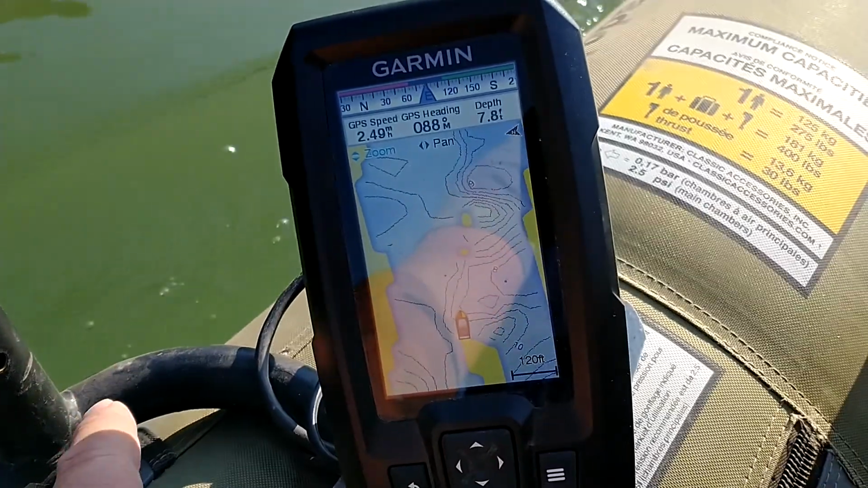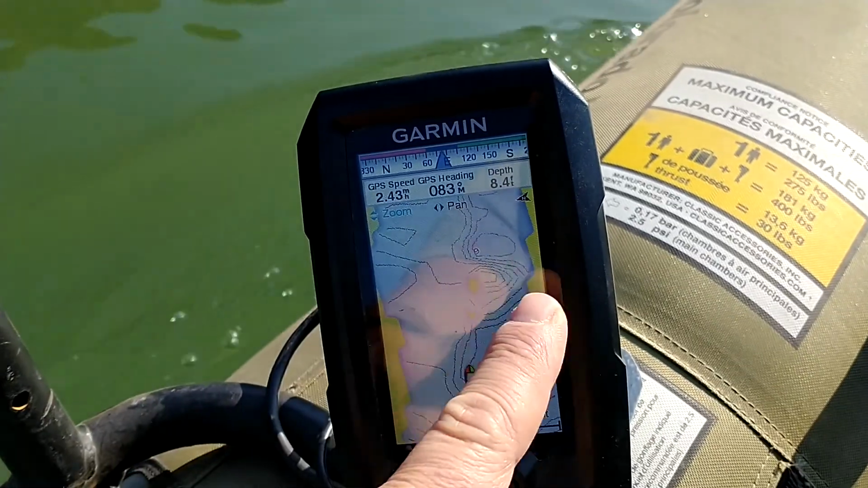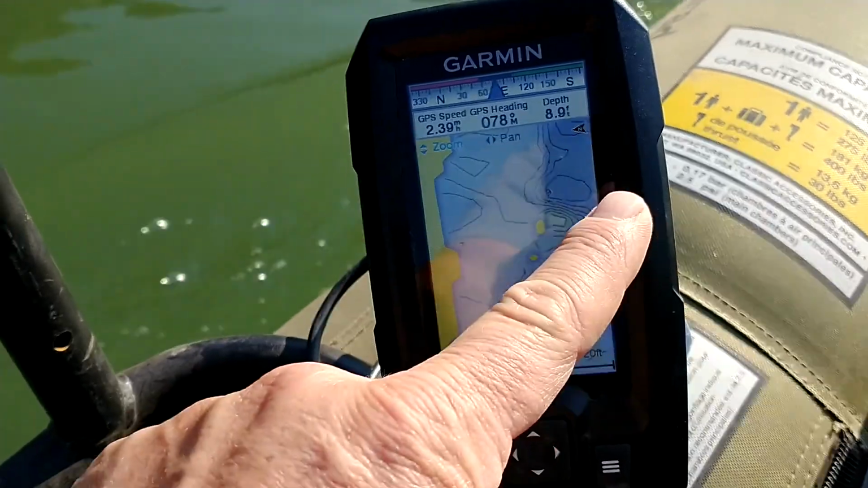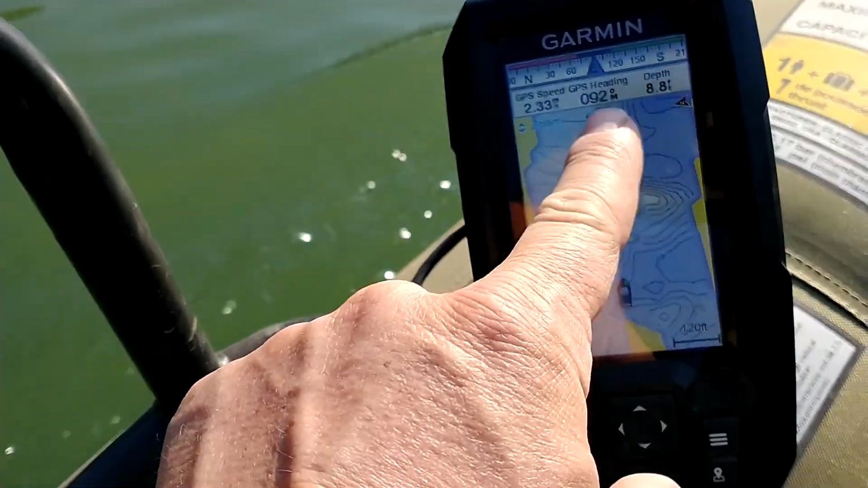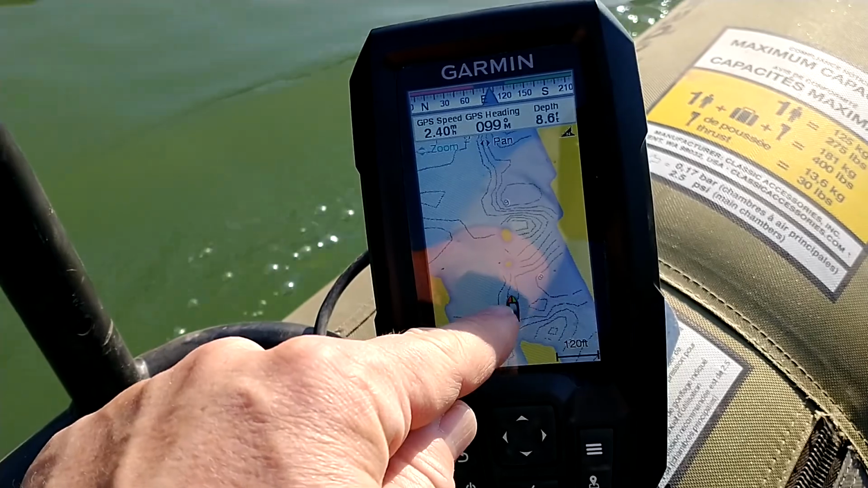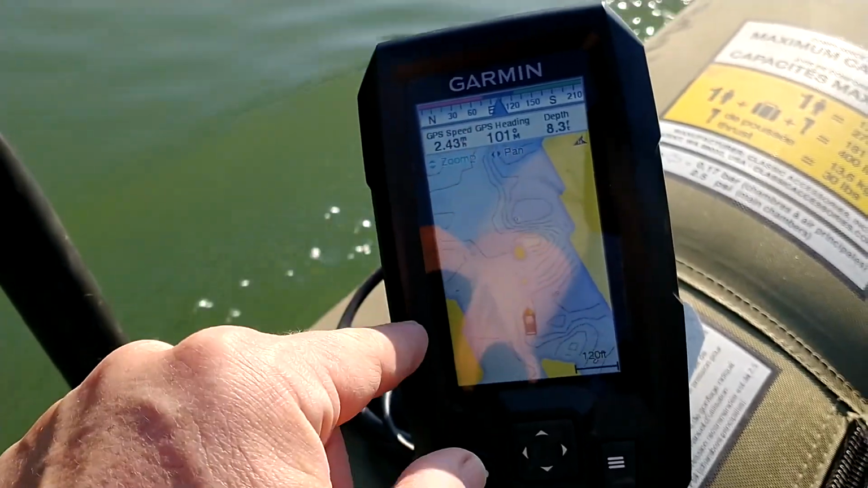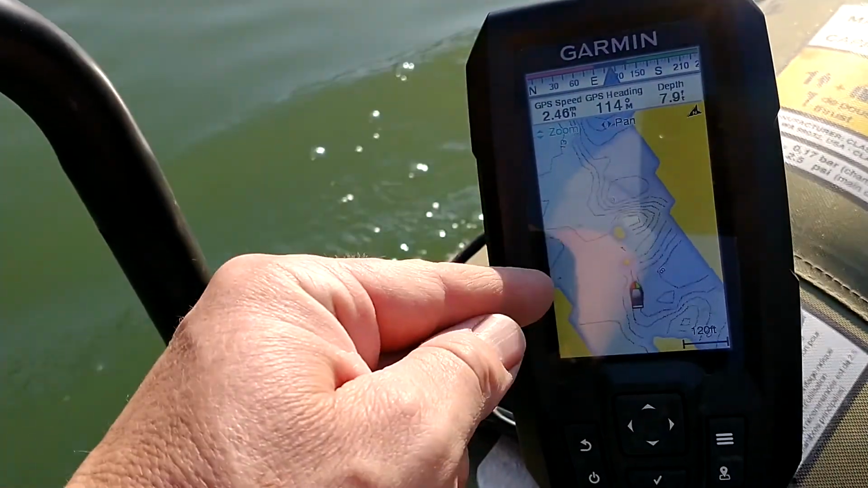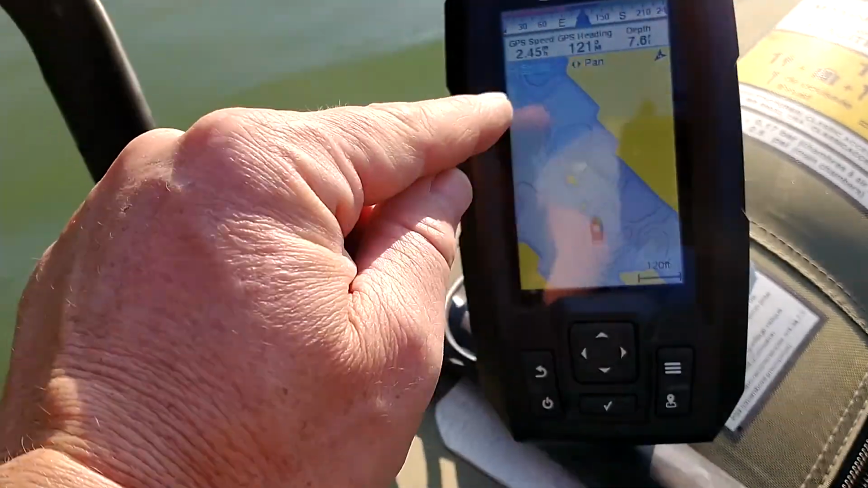One of the beautiful things about this unit is it stores all of this information that you already drew up. As I'm trolling around looking for sturgeon spots, I can follow ridges, I can look for deep holes, and because of the GPS, which is very accurate, I can get myself right over some holes and just drop my sturgeon rig straight down to where it belongs. This is a fantastic feature.